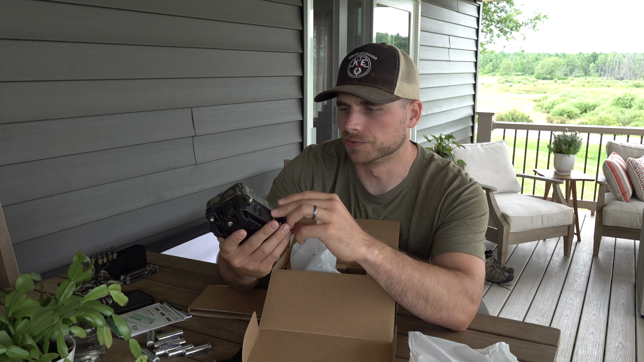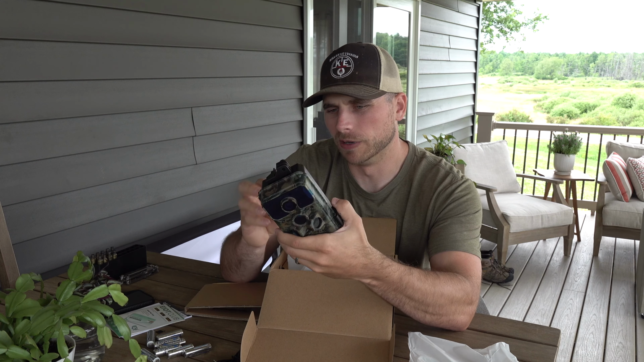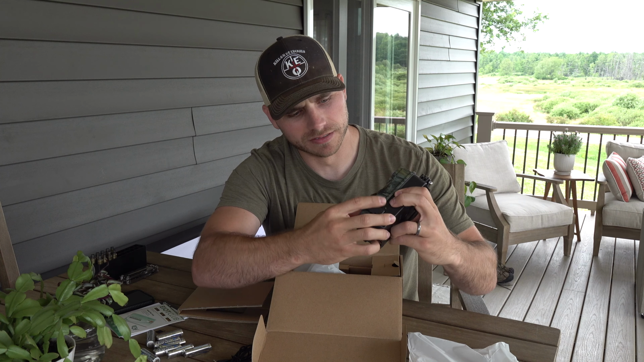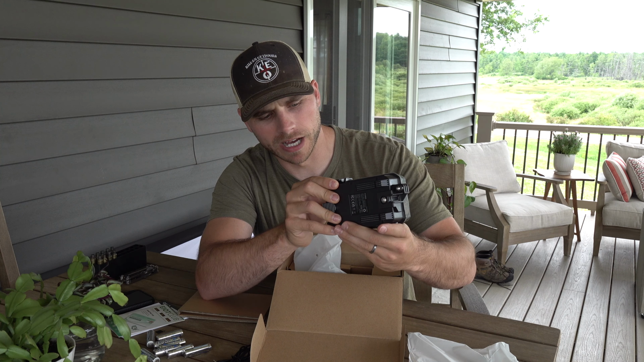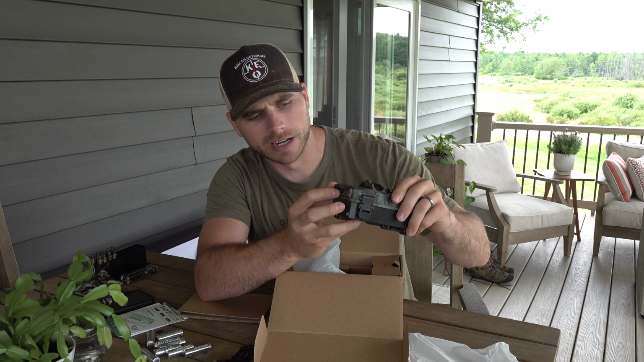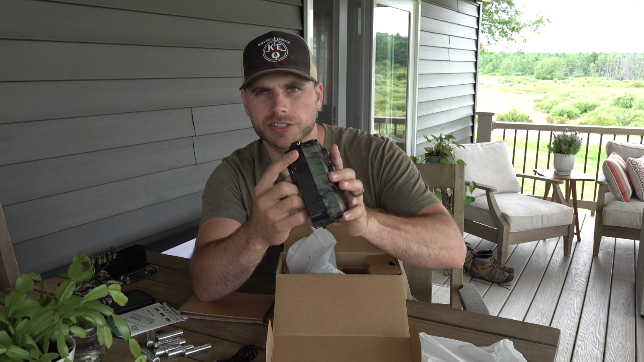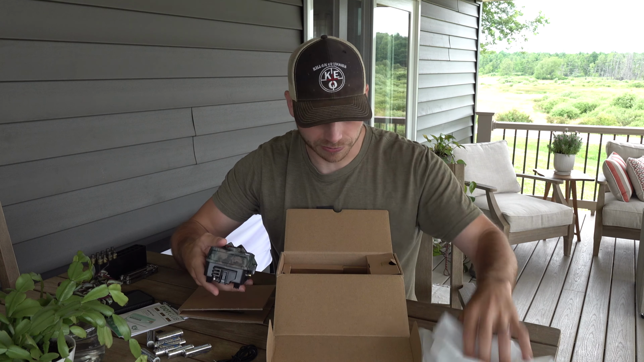The first thing I noticed with this trail camera is it seems to be really well built out of heavy duty plastic here. It's got a good bottom clip that seems to have a good strong clamp on it with a weather seal. It's got a 5-volt battery input in the bottom, a universal screw-in adapter. Right here is where you screw in your antenna. Let's go ahead and see what else we have in here.